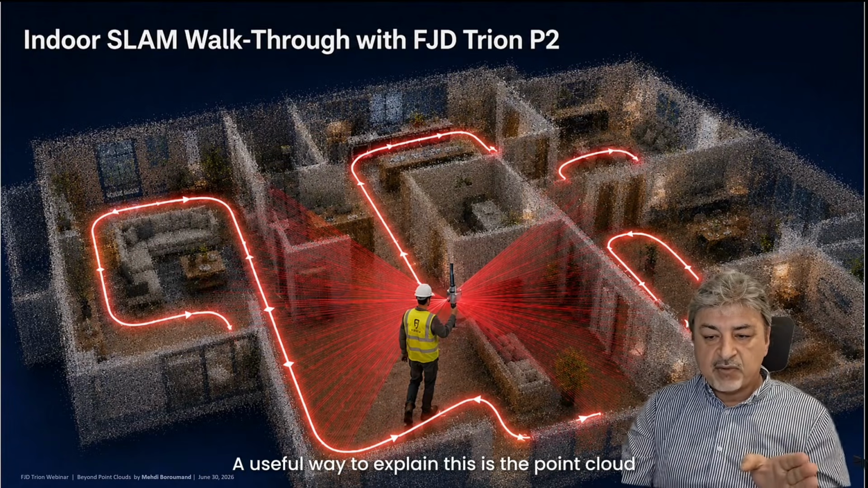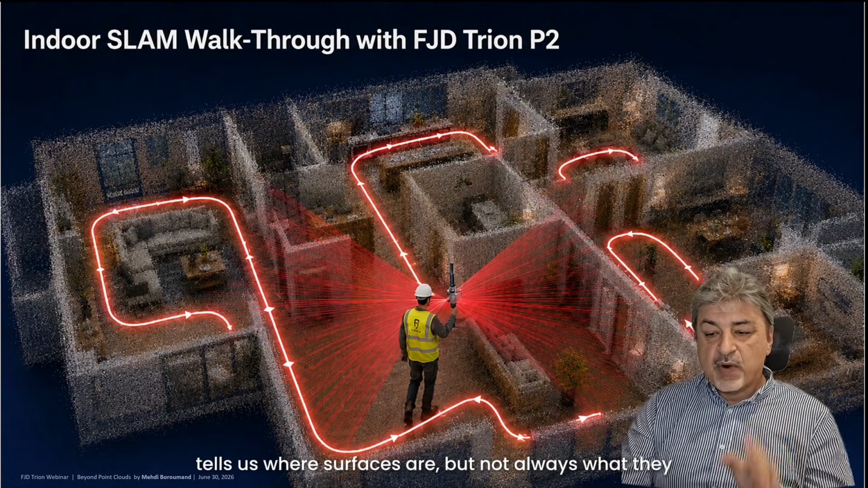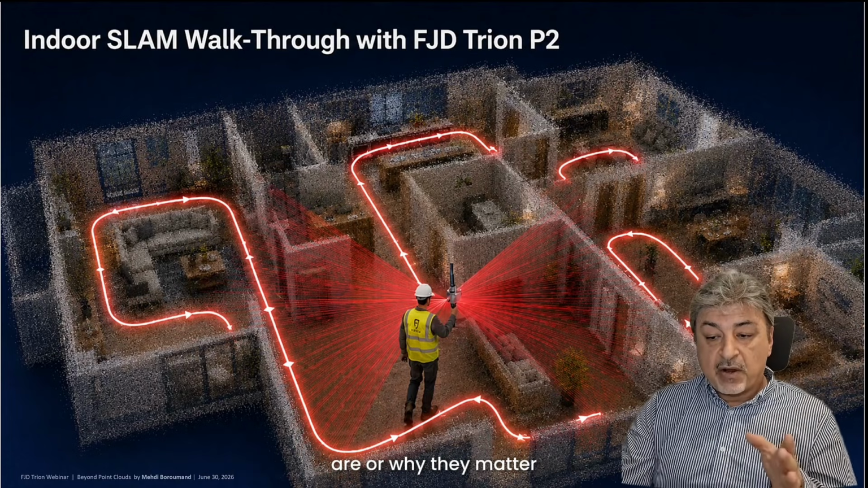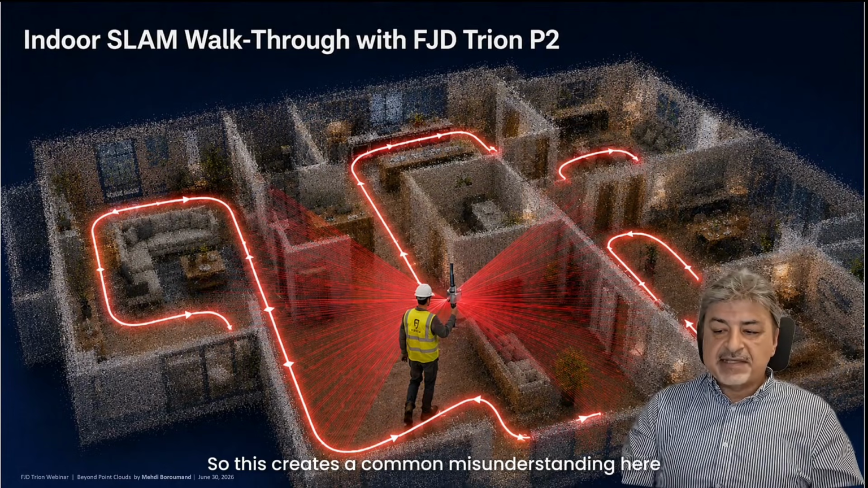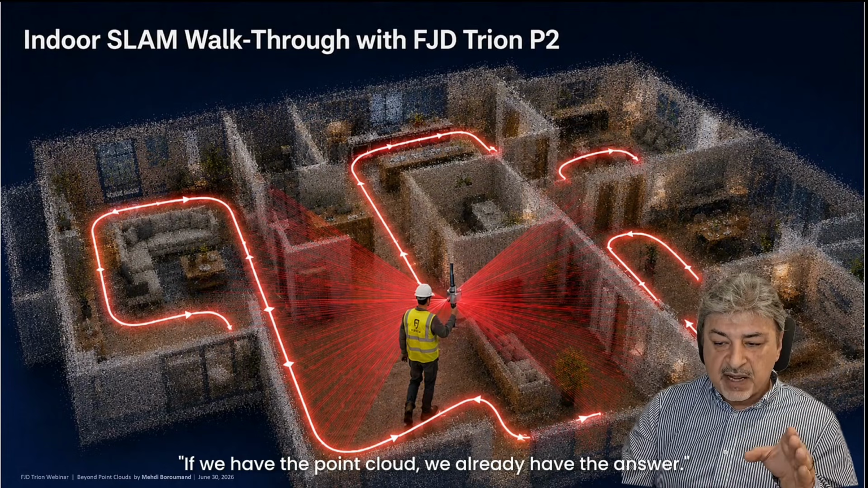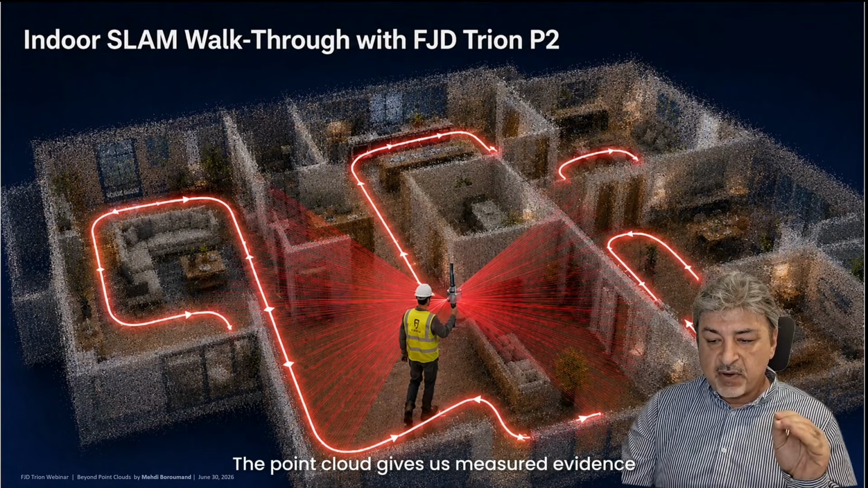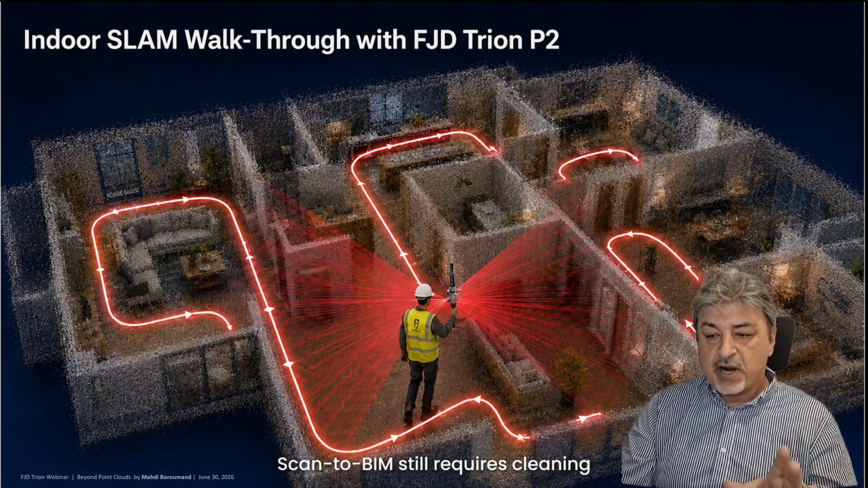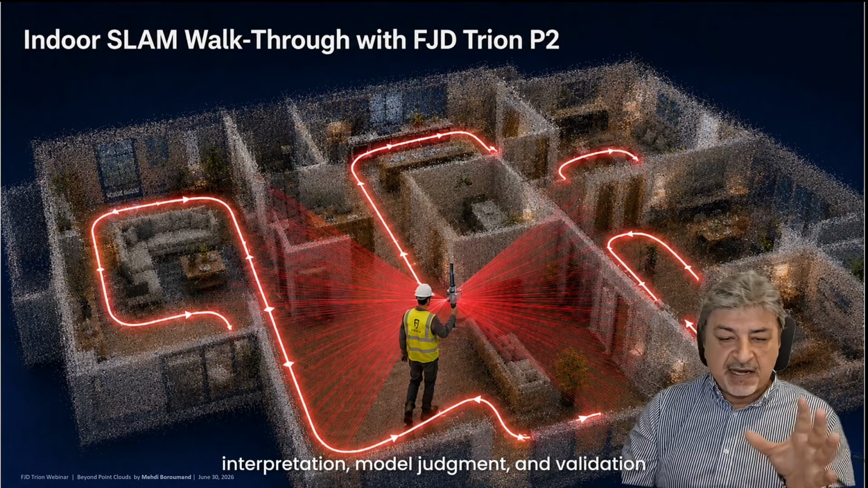A useful way to explain this is the point cloud tells us where surfaces are, but not always what they are or why they matter. So this corrects a common misunderstanding here. If we have the point cloud, we already have the answer. That is not necessarily true. The point cloud gives us the measured evidence. Scan-to-BIM still requires cleaning, interpretation, model judgment, and validation.